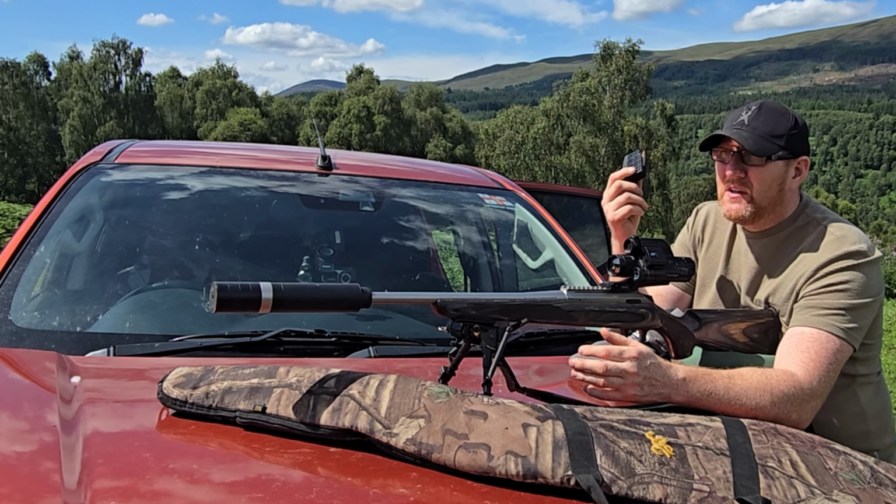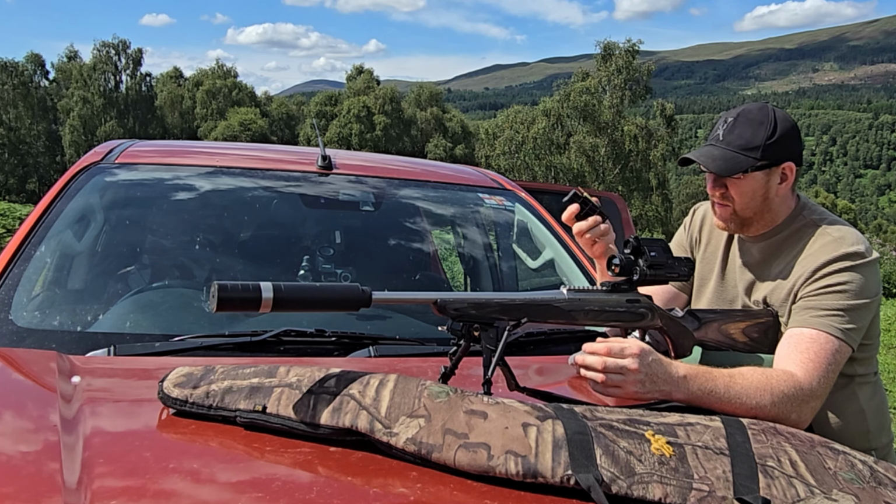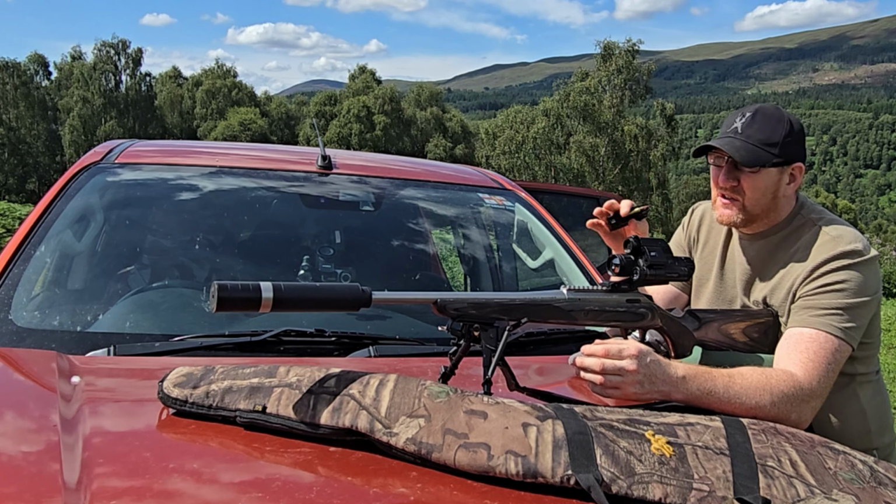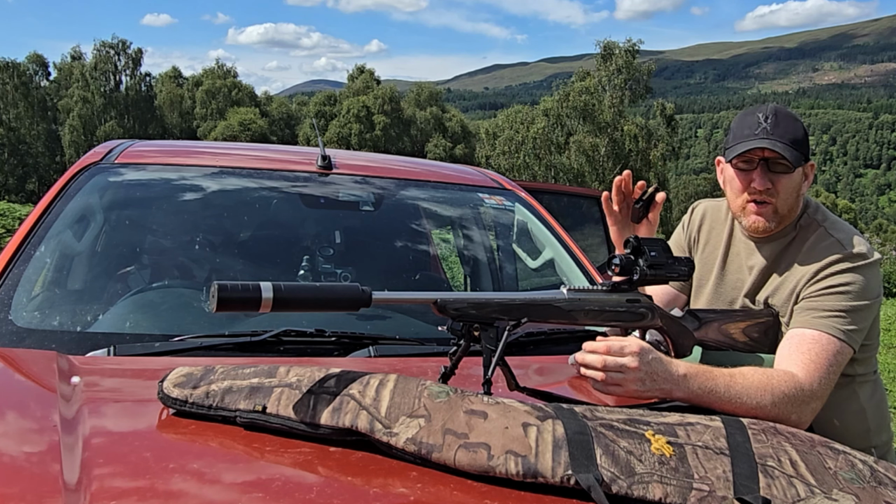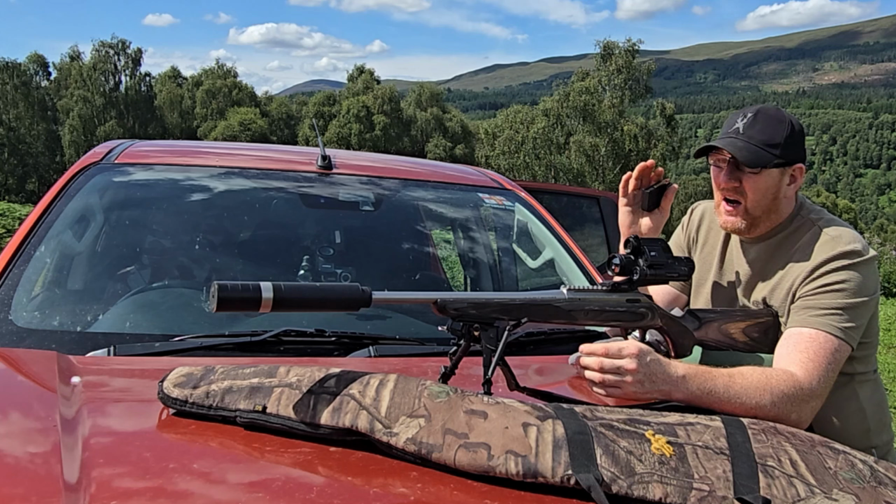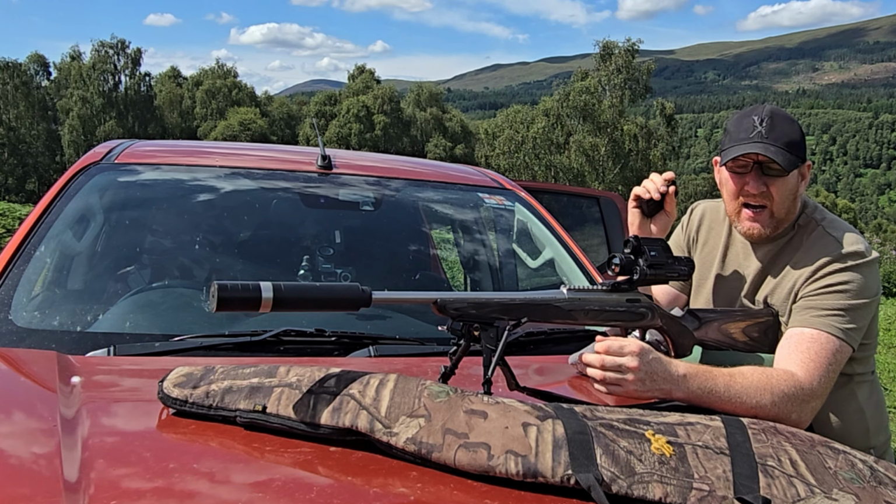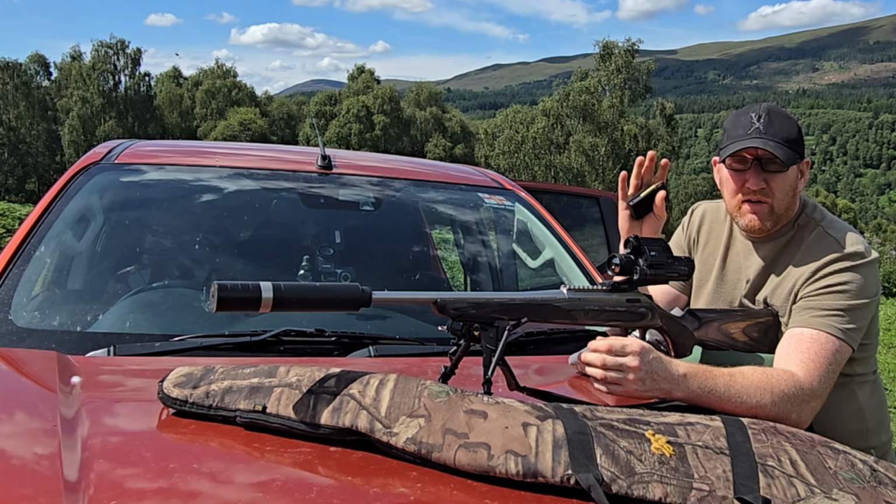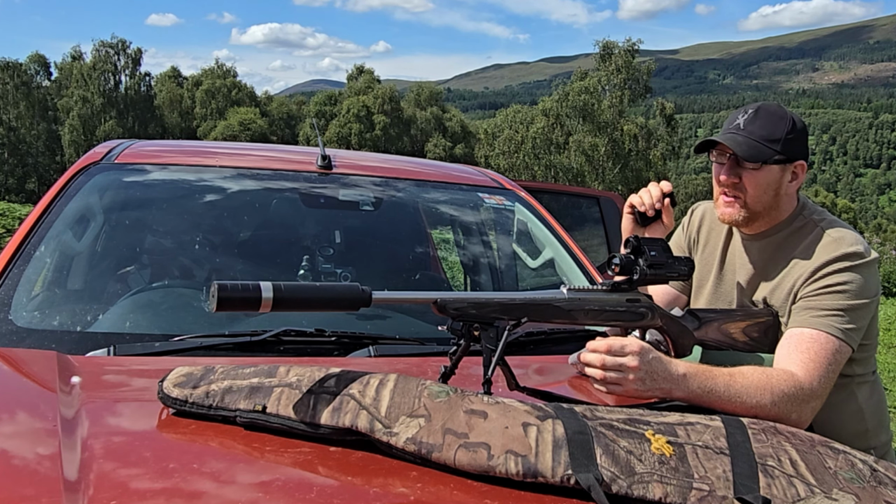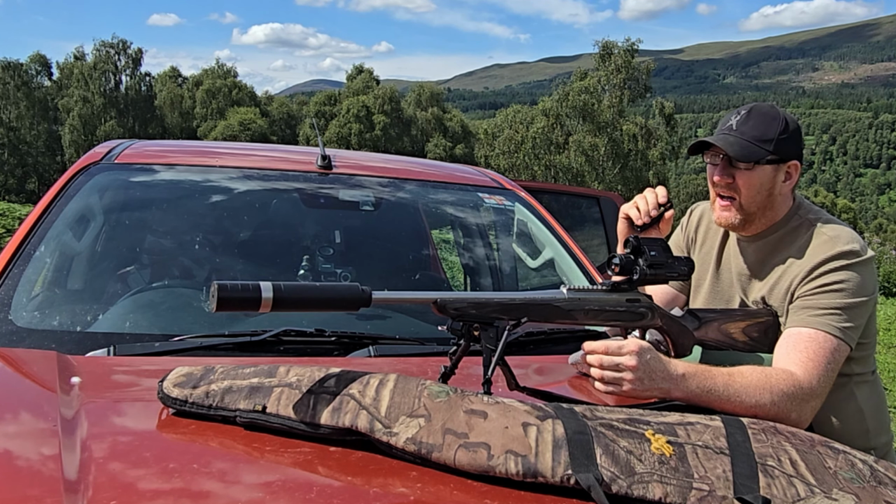I'm going to test 4 rounds of this load just now. Just got to see what a group is. I've got a little fox target up there at 100 meters. I am going to quickly just do that and then see how far off I am. I'm not going to zero it to these just yet. I want to see what the group's like first.